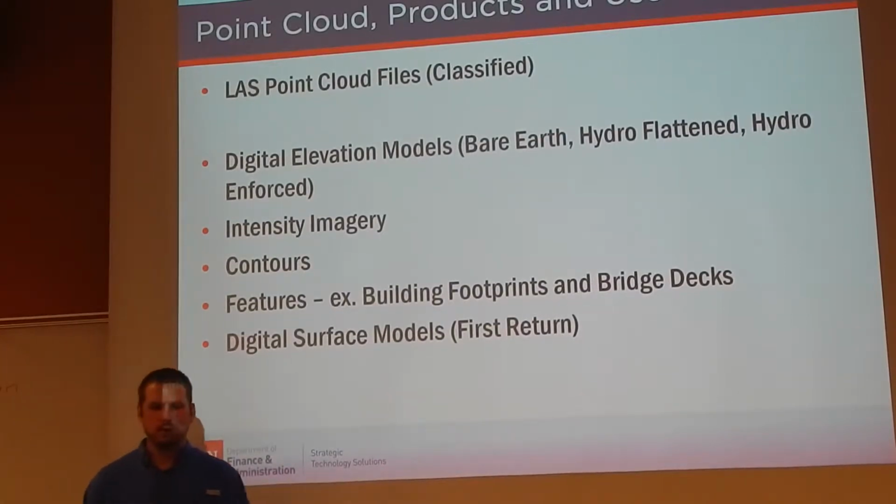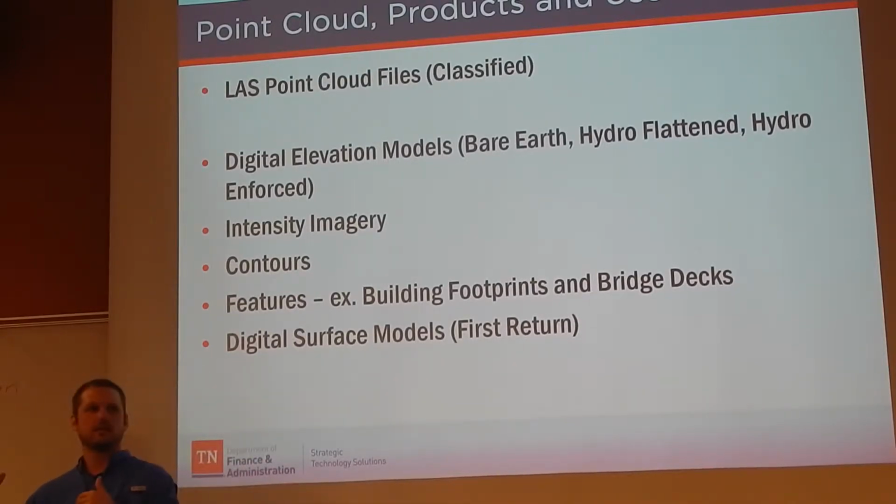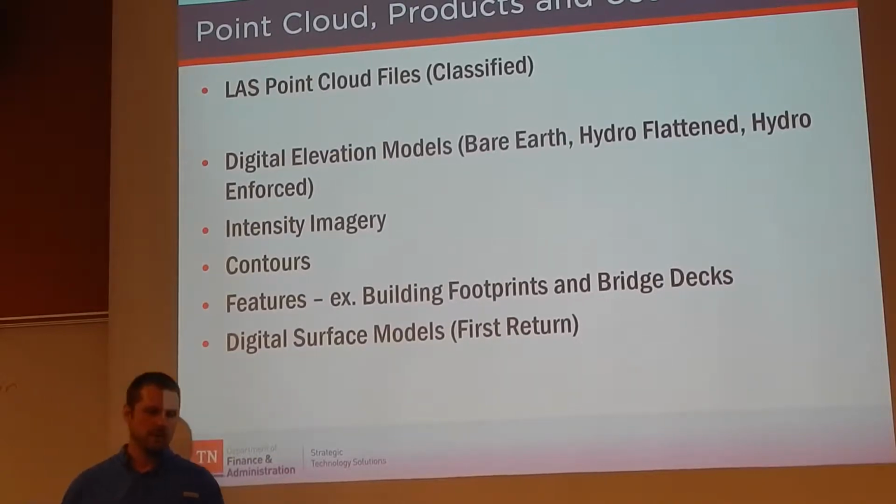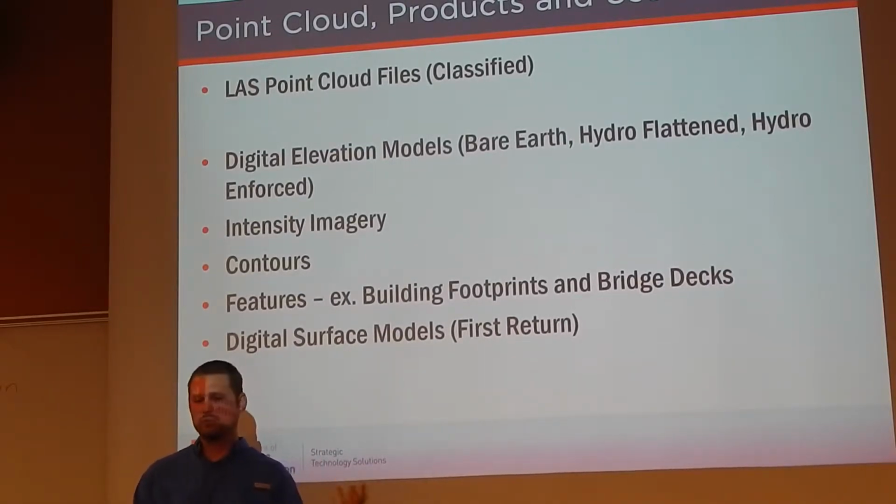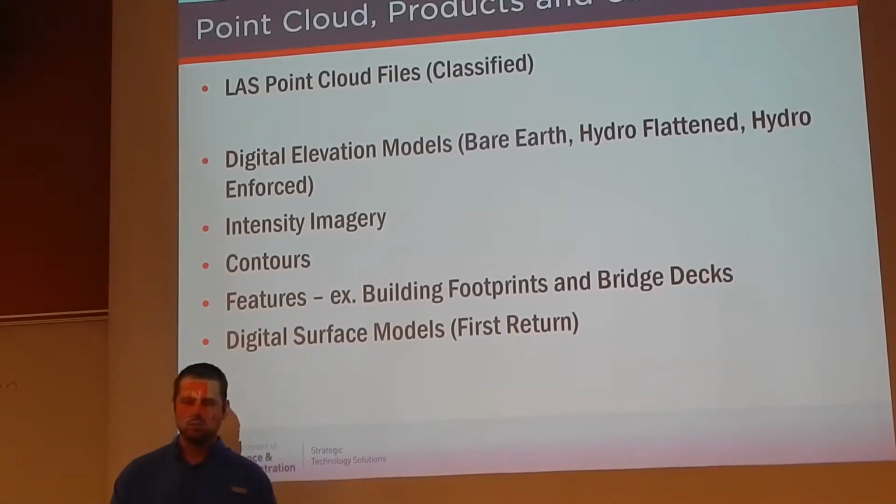So point cloud products and use cases is kind of an introductory slide. I'll go through each one or a few of these just to tell you a little bit more about them. We've got the LAS point cloud files, and then from that we develop digital elevation models.